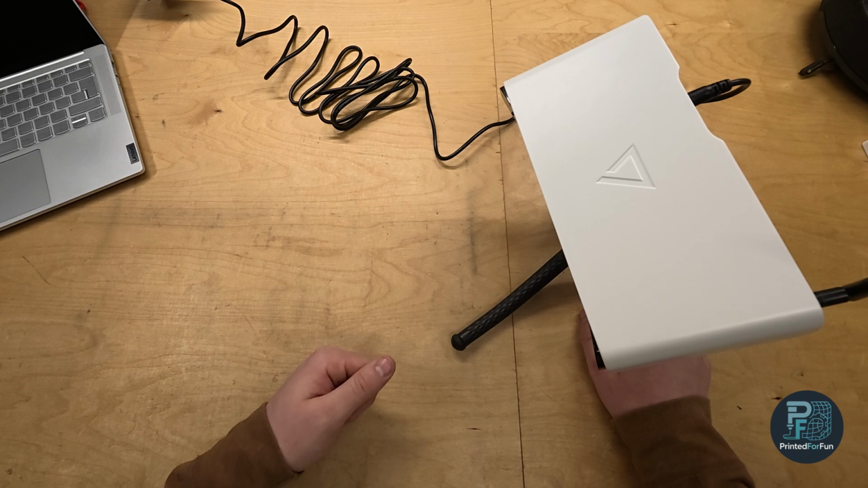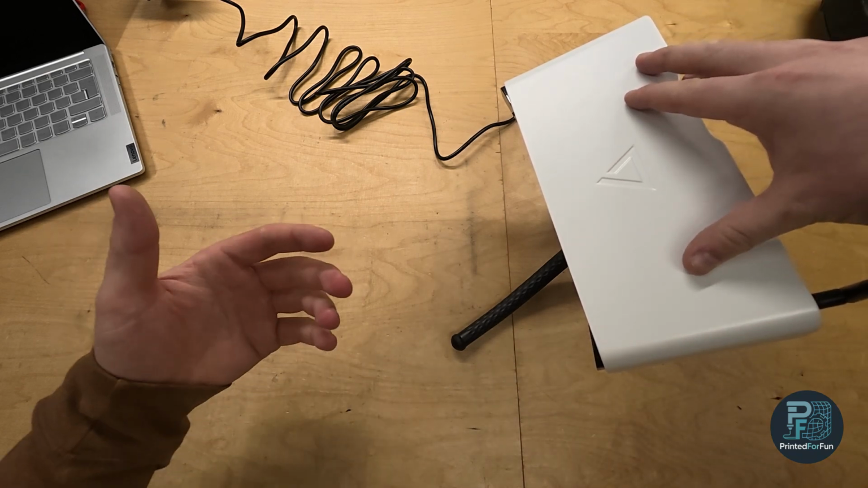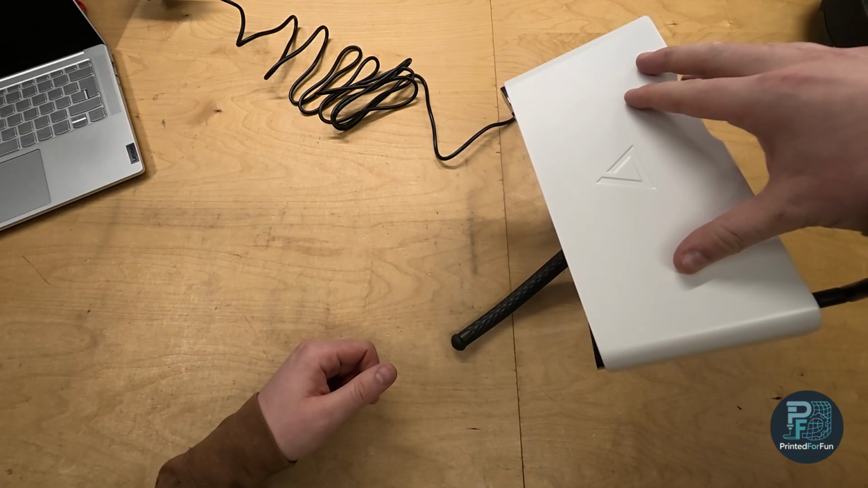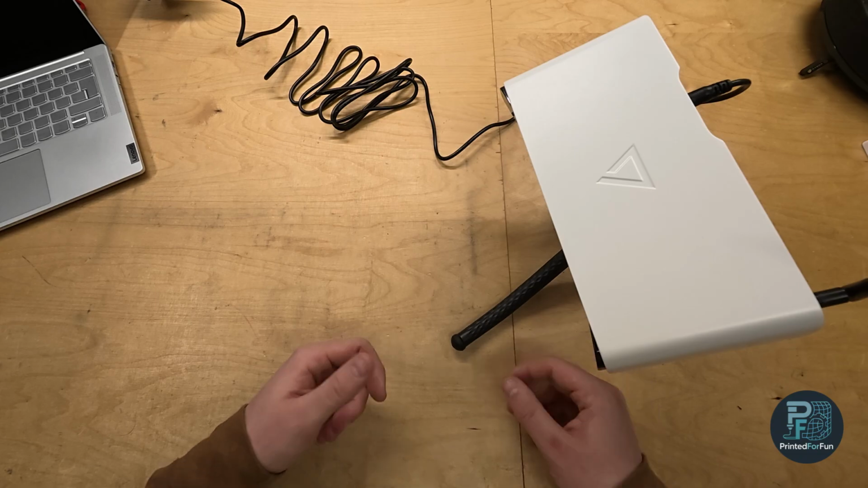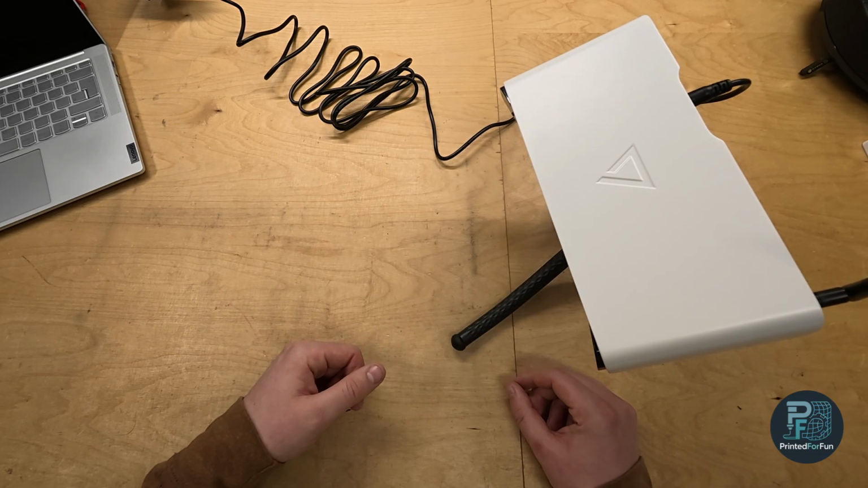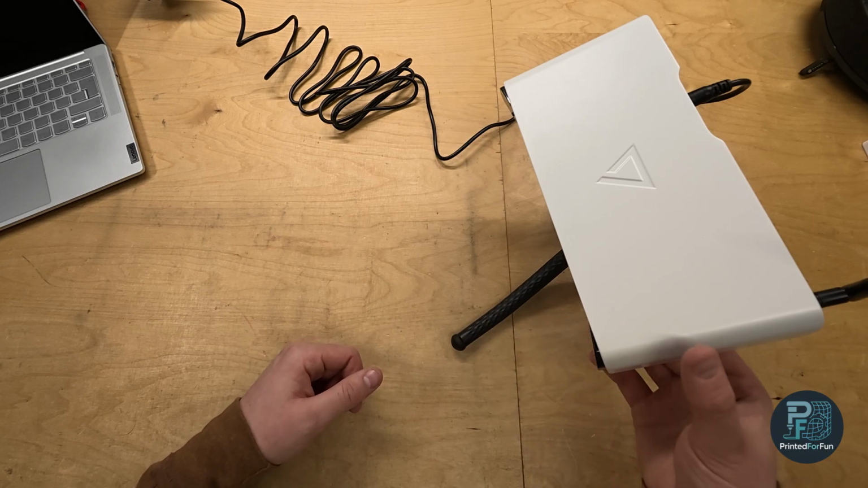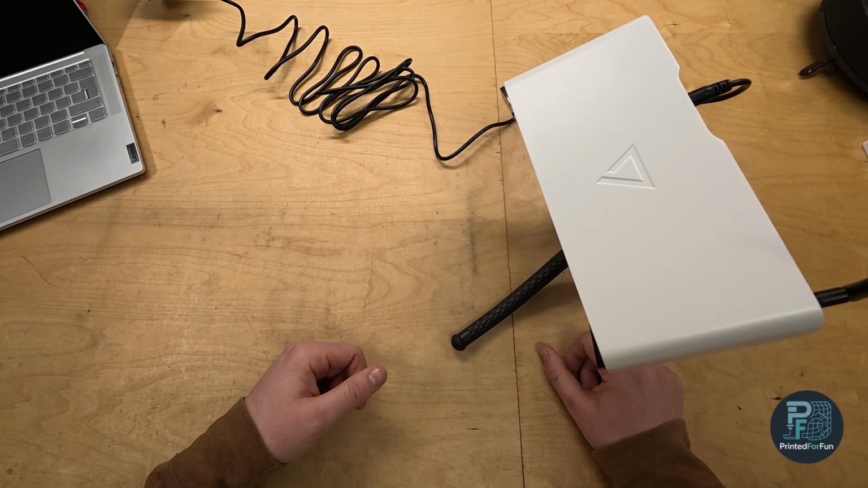And the second mode is where the scanner joins your existing network, so your existing Wi-Fi network you have at home or in your shop. And therefore you are connected to the internet. The scanner can pull firmware updates, and you can simply connect to the scanner without being close to the scanner. So that's quite nice.